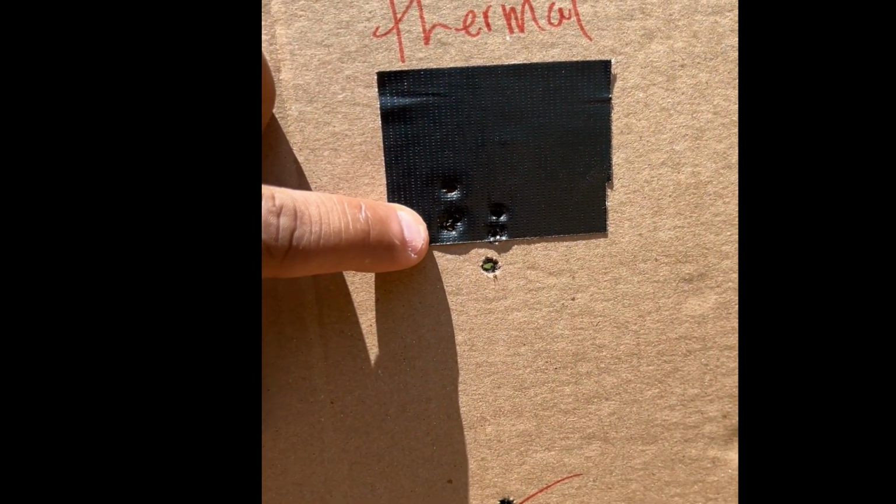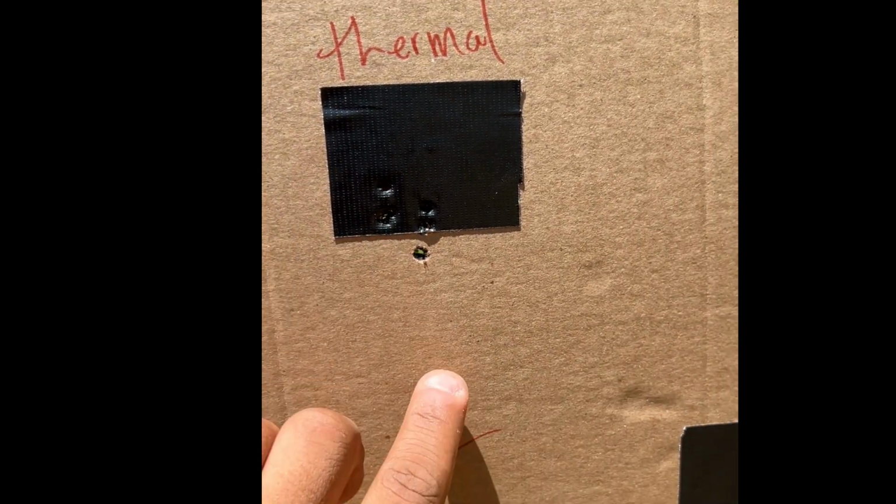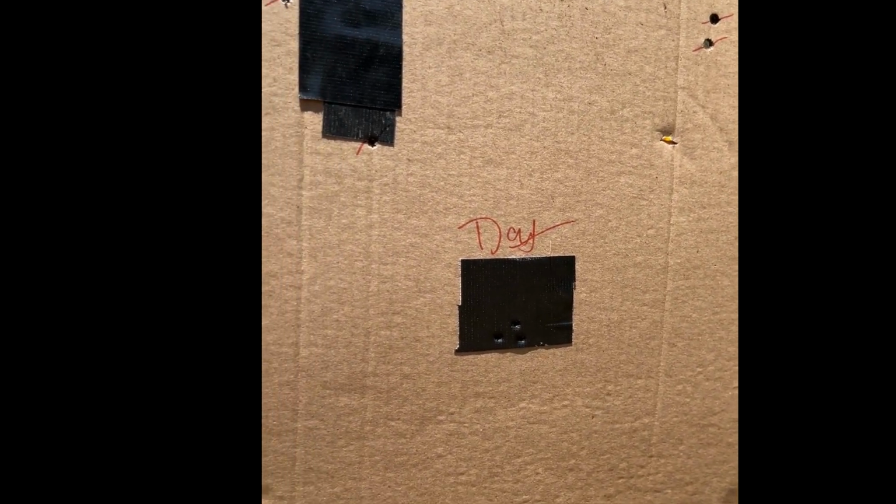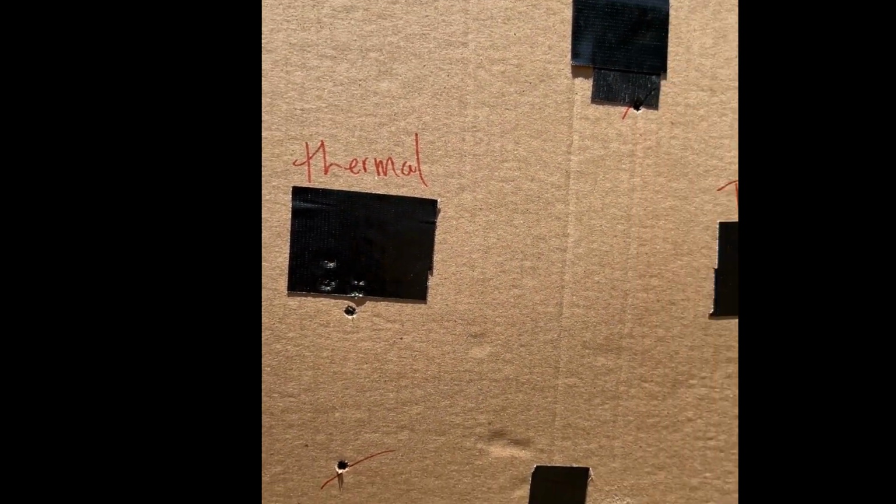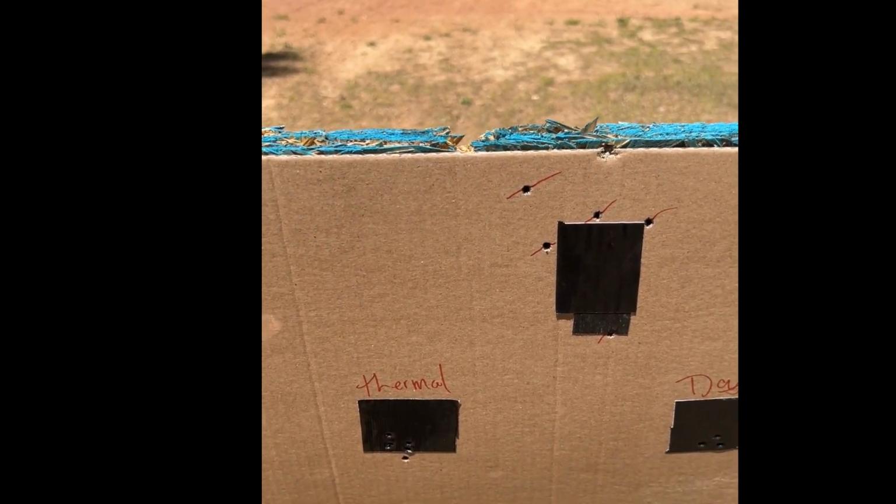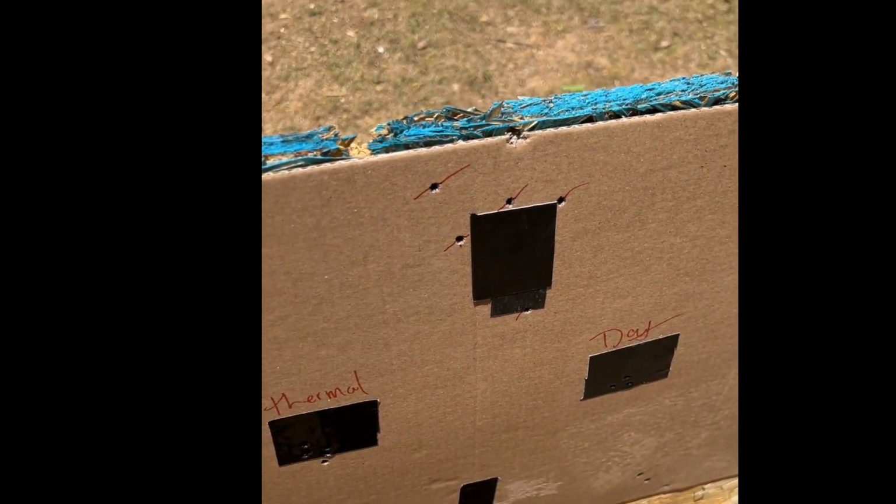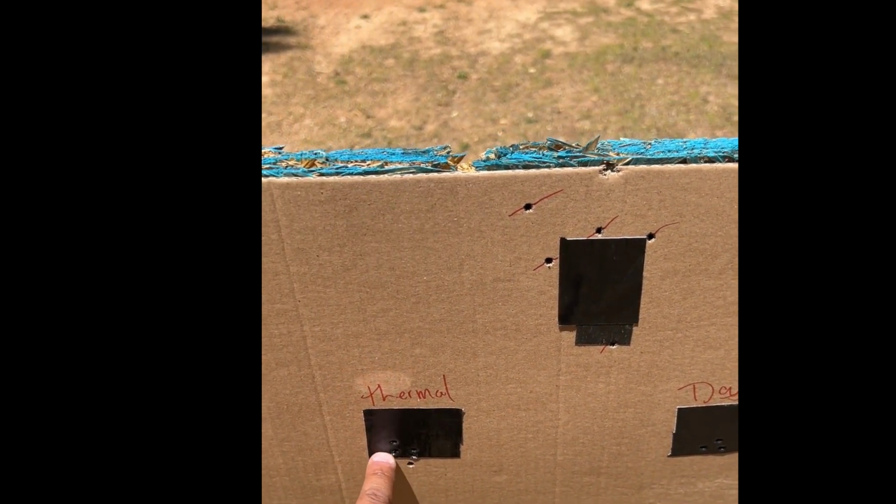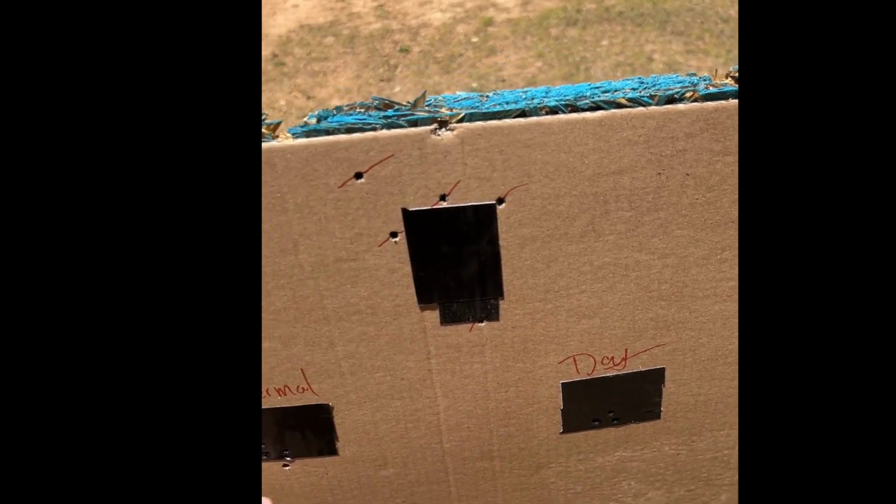So here we are walking up to the target. One, 2, 3, 4, 5, 6. So trending a little low, but that's fine. 1, 2, 3. So there is a return to 0. So now we know that it could double as a binocular. Make sure you test that for yourself. But yeah, aside from maybe shifting my 0 here in the future, as we see, it just repeatedly returned to 0.